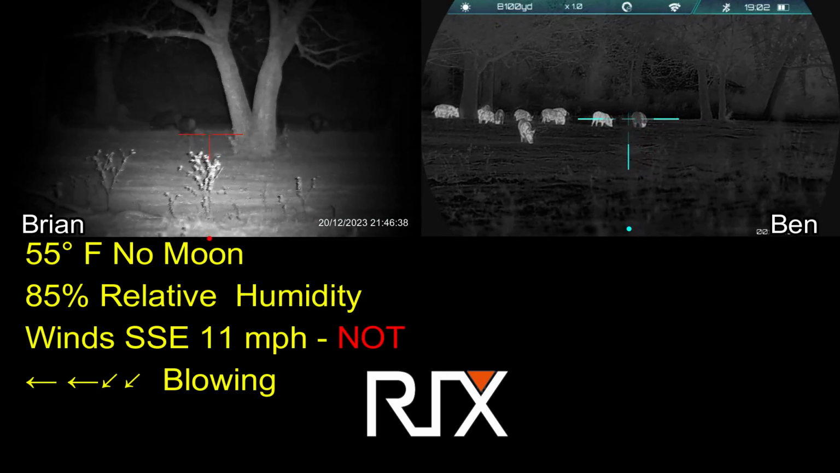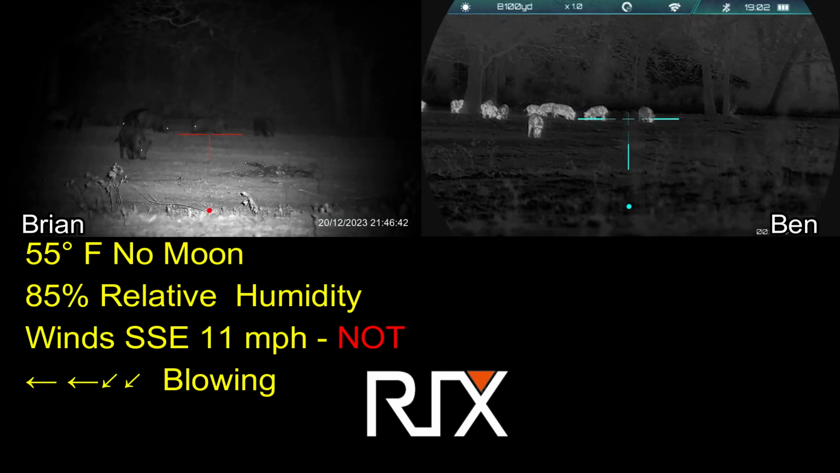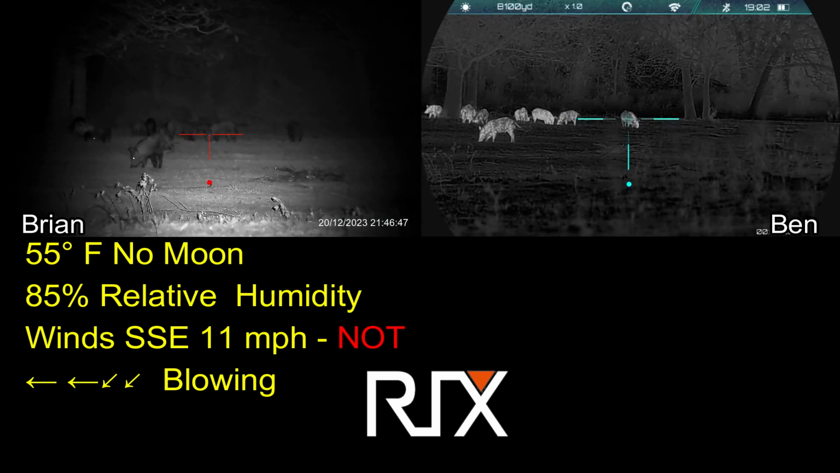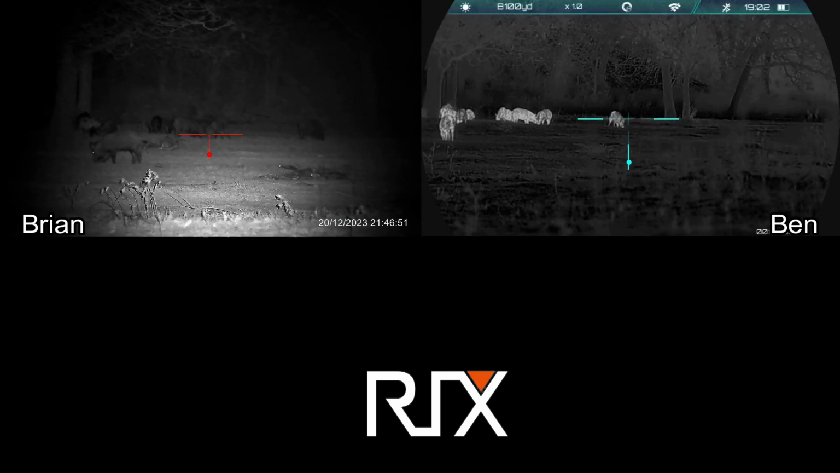The weather is actually perfect. The wind is blowing from right to left. It's not blowing nearly as fast as was claimed by the Weather Service. It's really calm where we are down here in the valley next to the creek, so smoke is going to be an issue for my rifle. I'm ready.